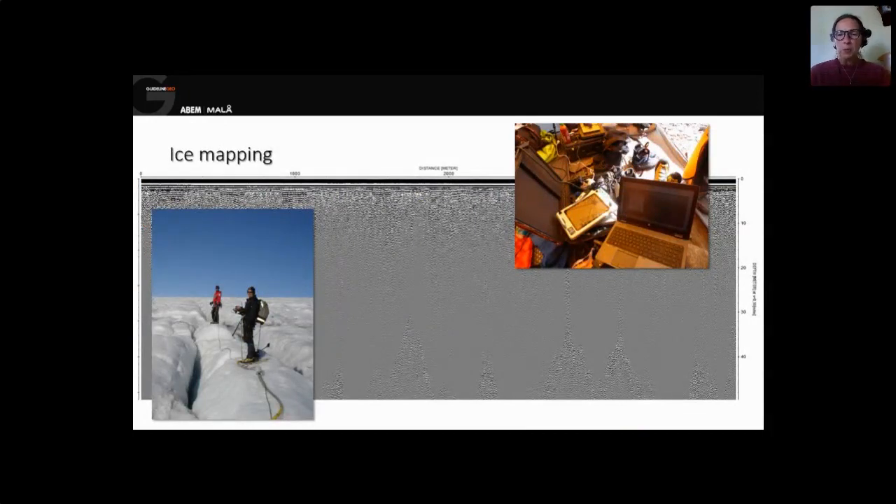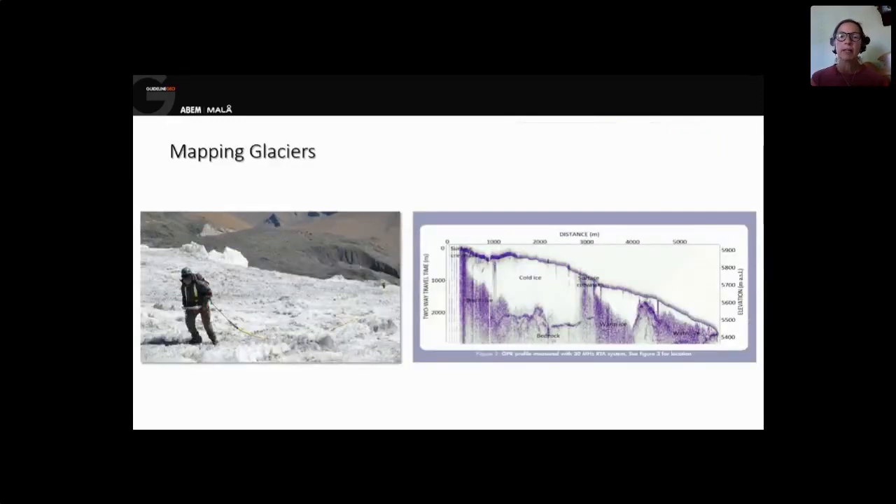A bit more of ice is the Greenlandic ice cap. In this case, we see ice down to 40 meters, plenty of fractures, but a nice working environment. And then finally, the glacier in the Himalaya, where with the 20 megahertz antenna we have a penetration of several hundred meters, and the possibility to look at both cold and temperate ice and also see the bedrock.